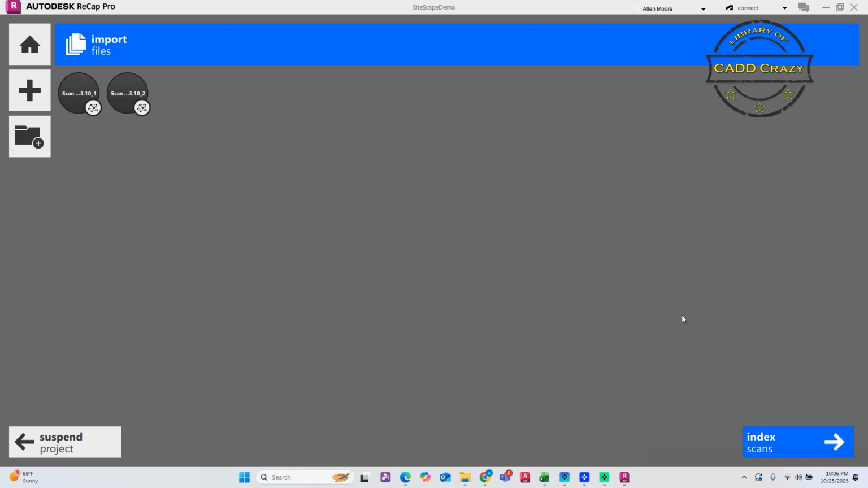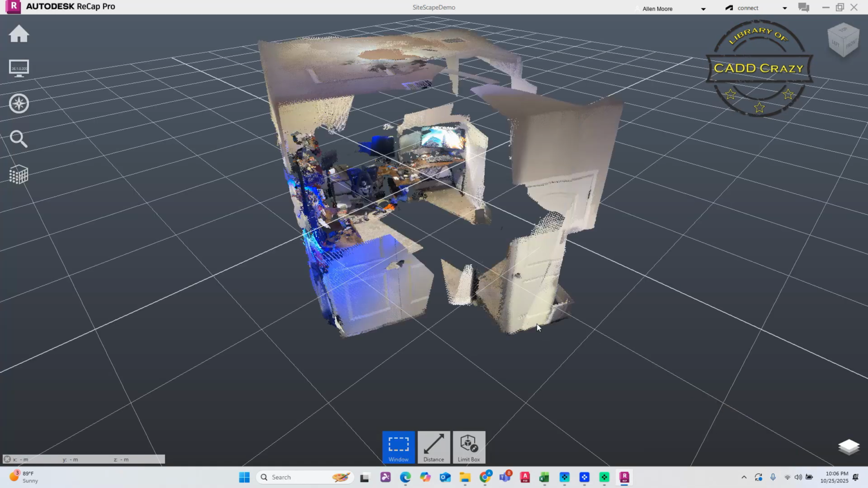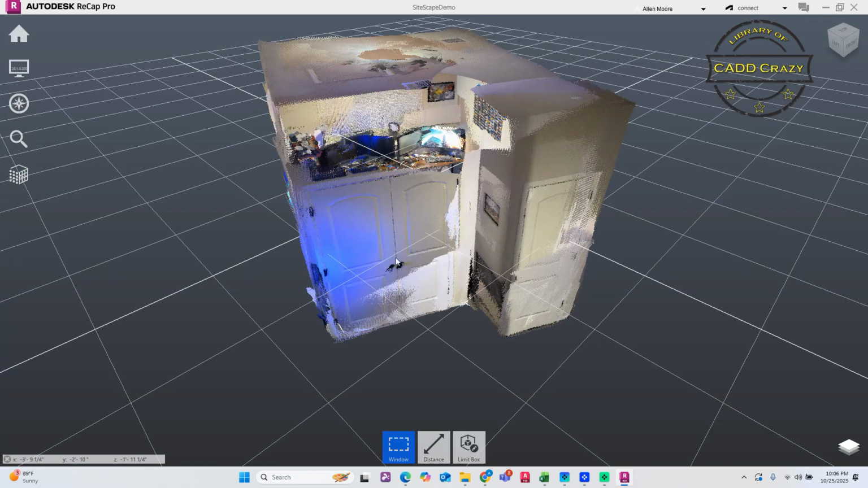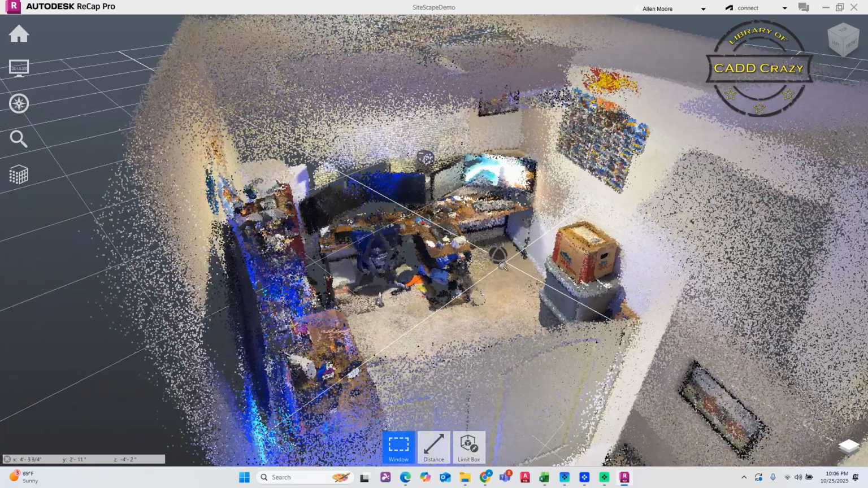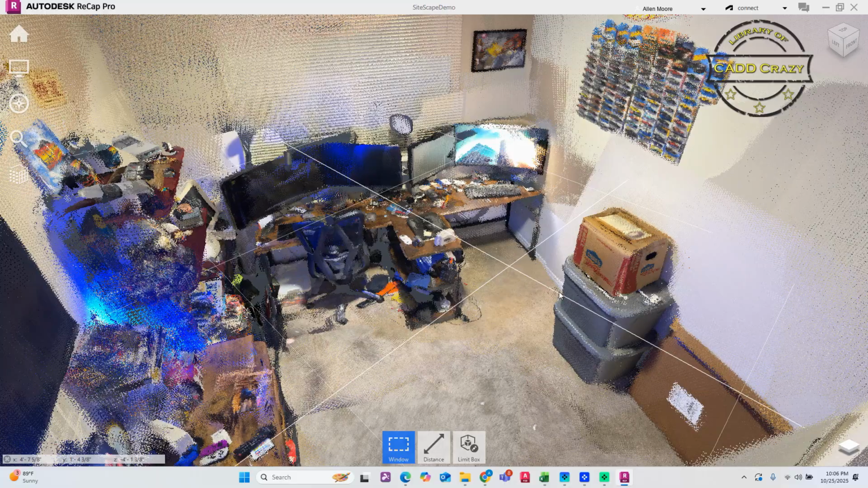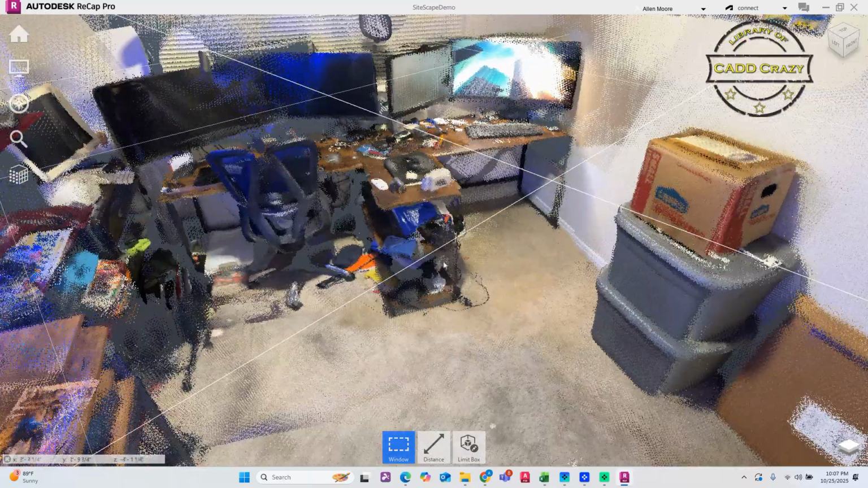Okay, so that took about 2.5 minutes or so. So we're going to index it. It's going to do another type of process. It's going to bring those two scans together. Launch project. And it actually did a really good job of merging these two scans together. And so now you can see we have both scans in here.